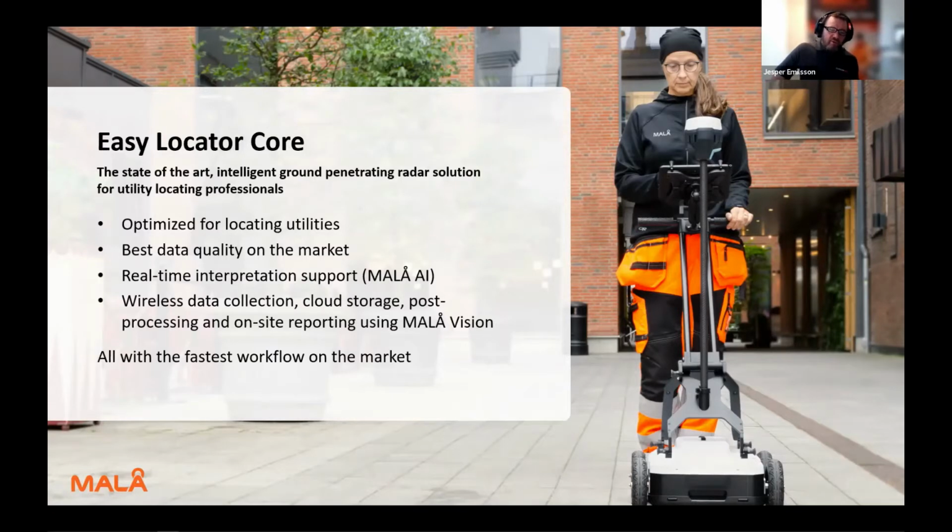And we introduced with the Easy Locator Core real-time interpretation support with MALÅ AI. The Easy Locator Core also collects data wirelessly. We are using cloud storage for backup and for post-processing, and when you upload it to the cloud, you can access the data using MALÅ Vision. We have focused a lot on the workflow to minimize the time from deployment of the equipment, setting it up, collecting the data, and getting that report out as quickly as possible, because that is what our customers get paid for.